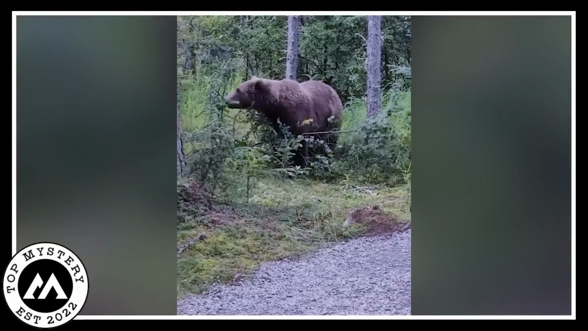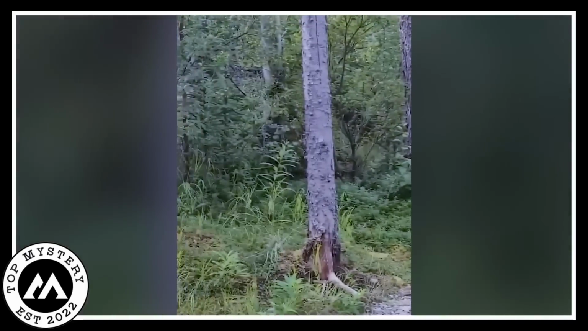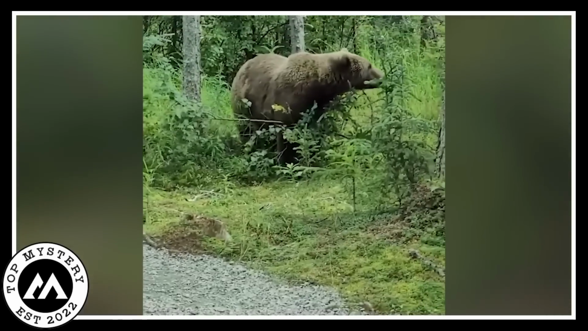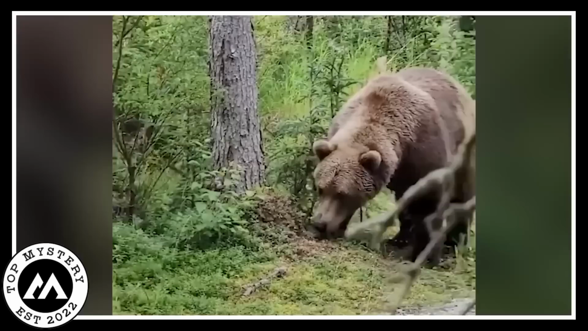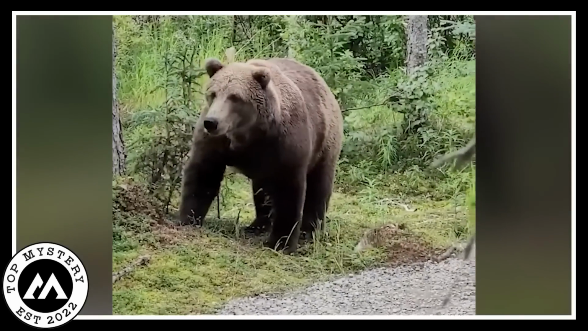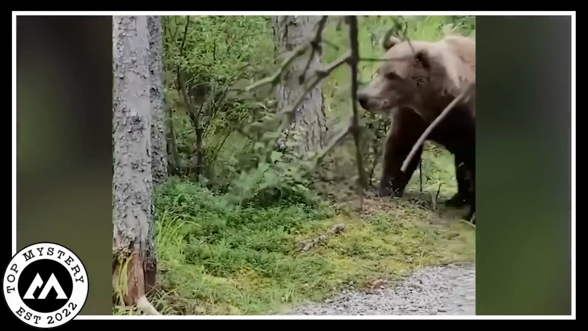The jungle got super quiet as this surprising meeting happened. Eventually, the bear, maybe tired of watching the scared humans, strolled back into the jungle. The hikers felt so relieved, realizing they had a close moment with the wild beauty.